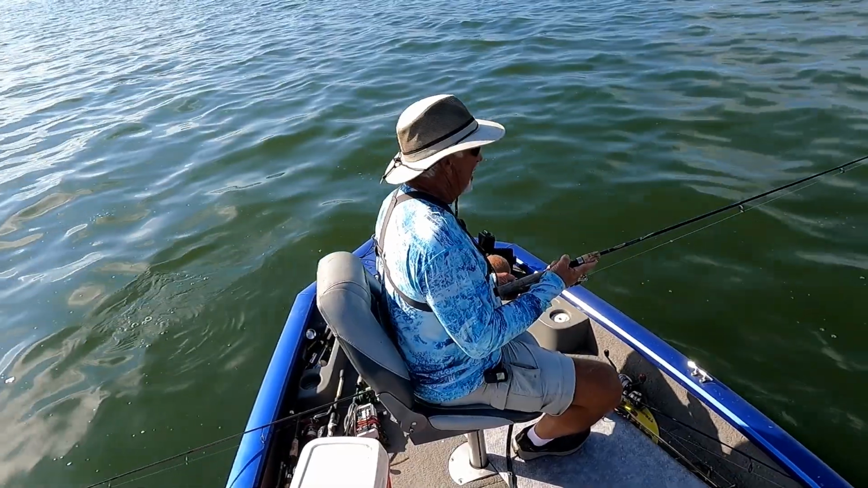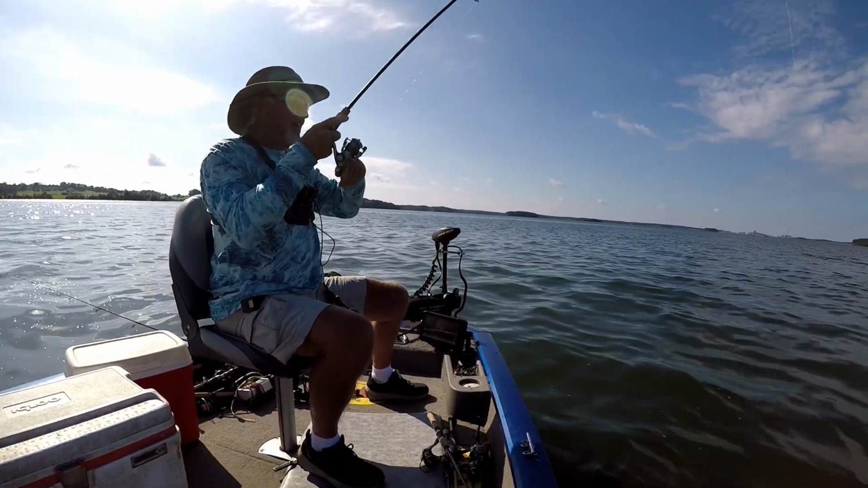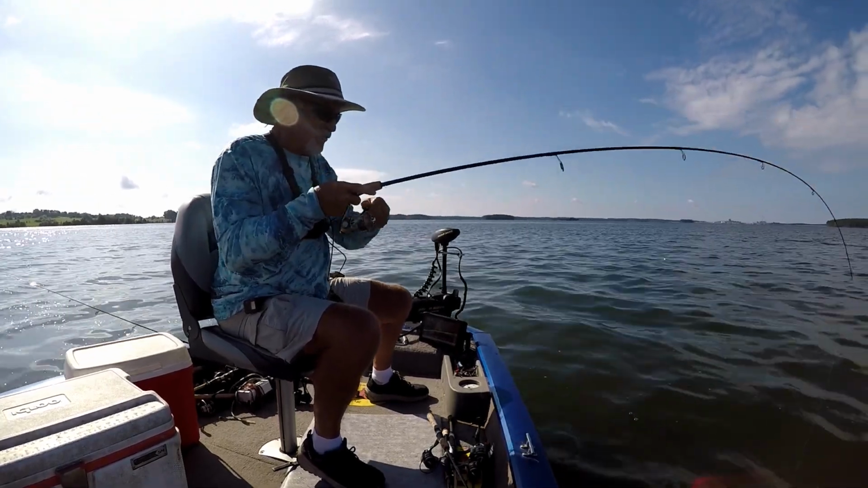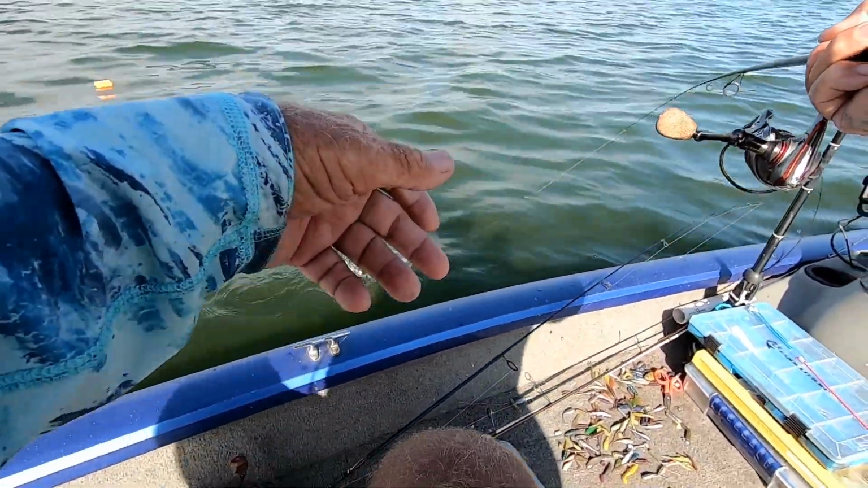Ooh, there was one right there. One head. There he is. Got him. Got him. Got him. Oh my. We done got into the crappies out here in the middle of the lake. I'm talking big ones too. I'm talking slab. Look at that.